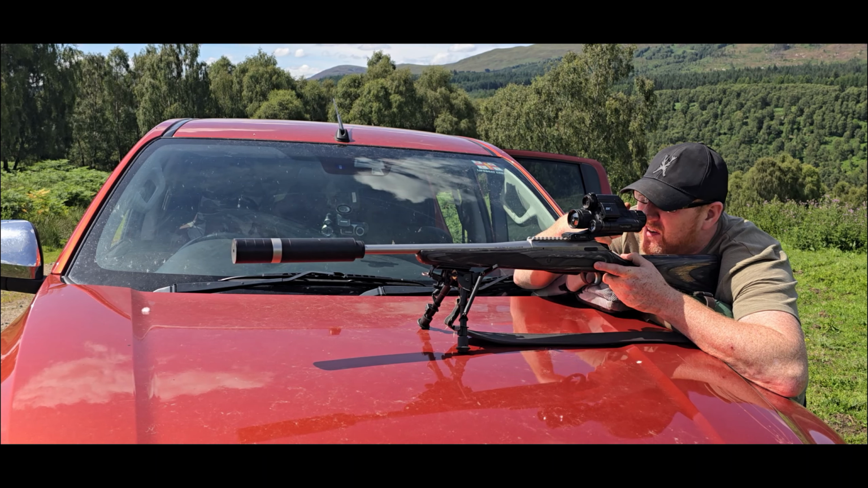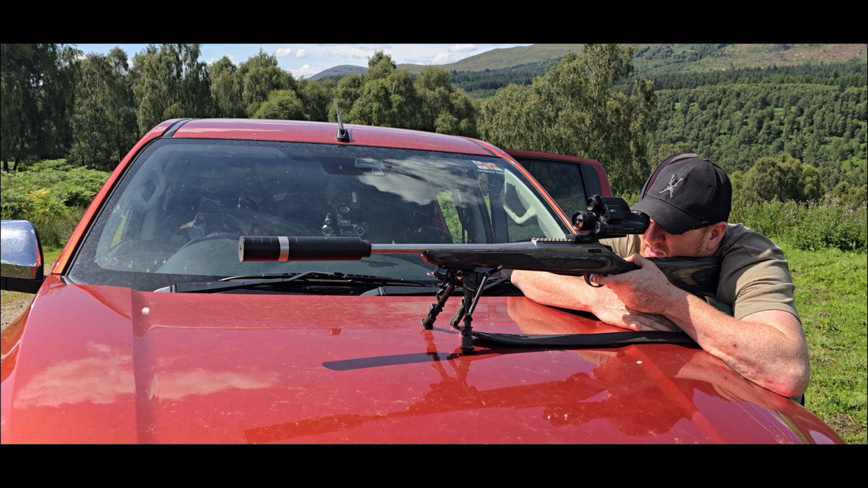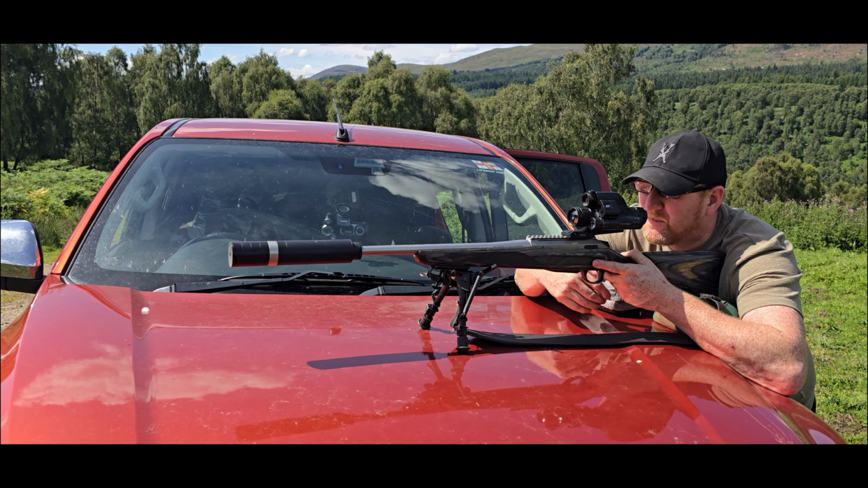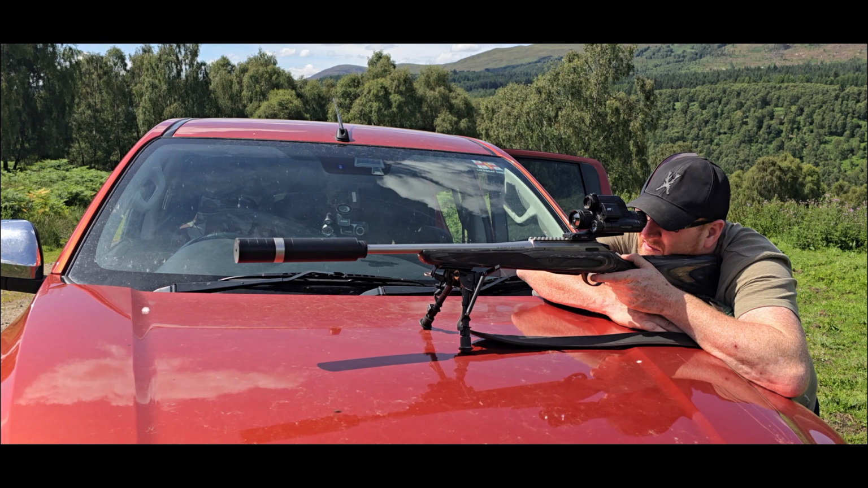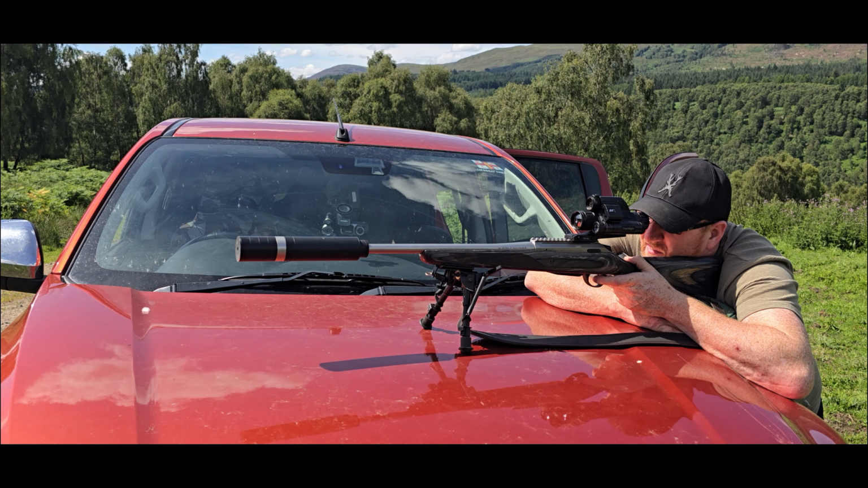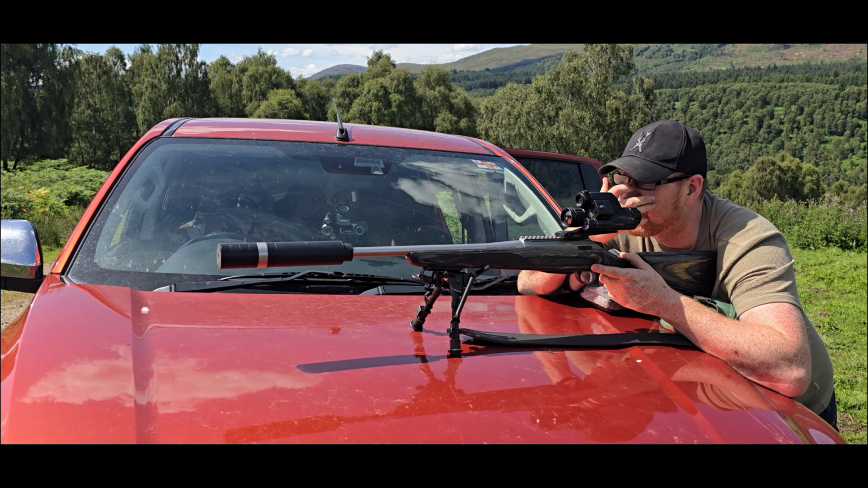This barrel's getting a little bit hot. There's no mirage or anything really at 100 yards, a little bit of mirage, nothing much.